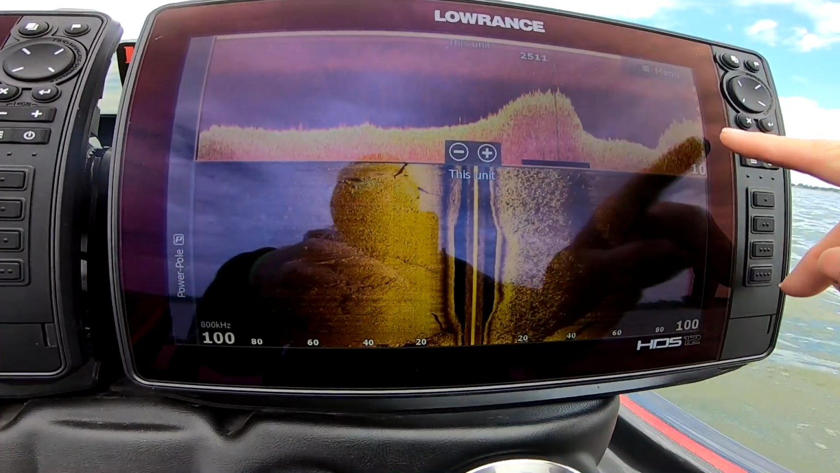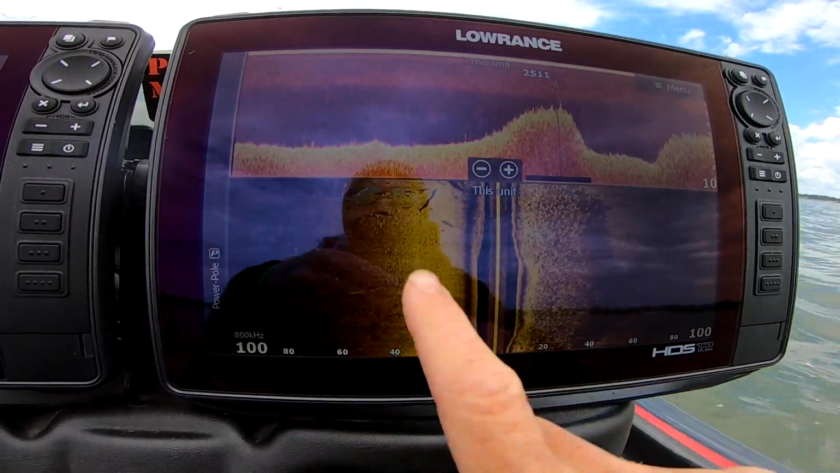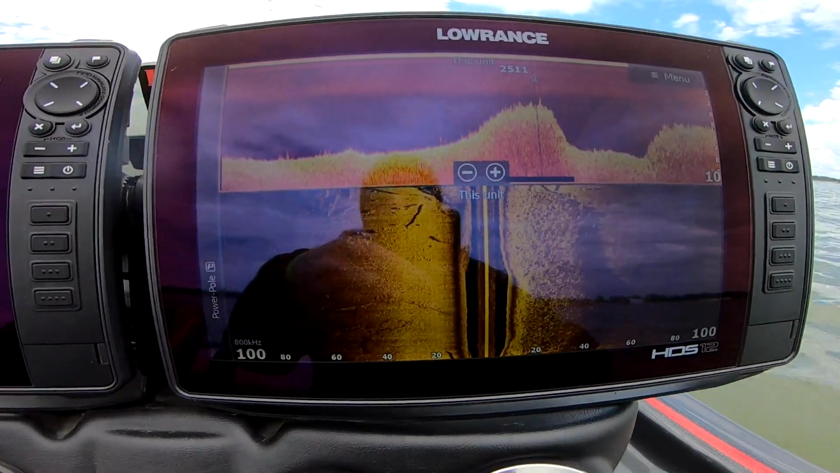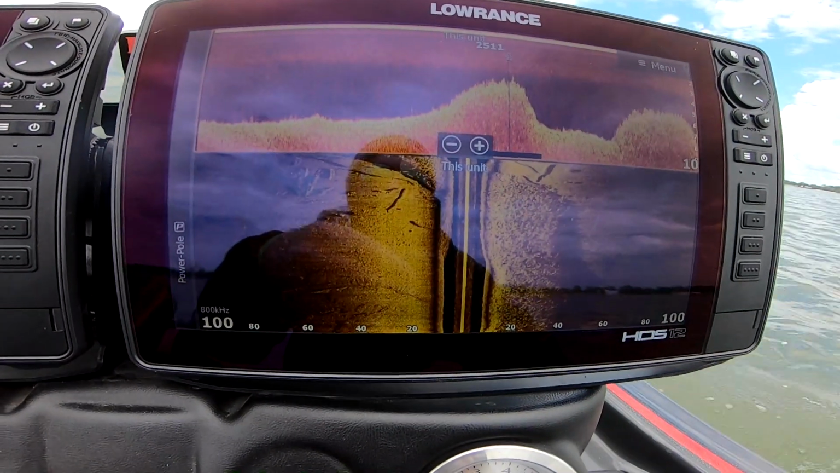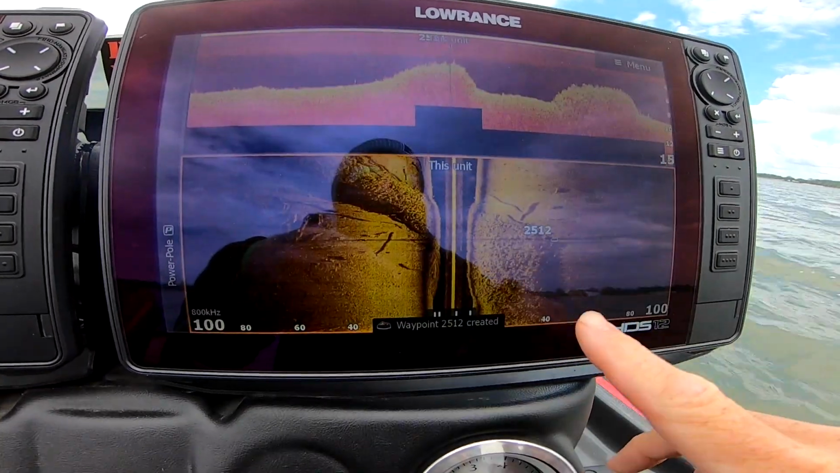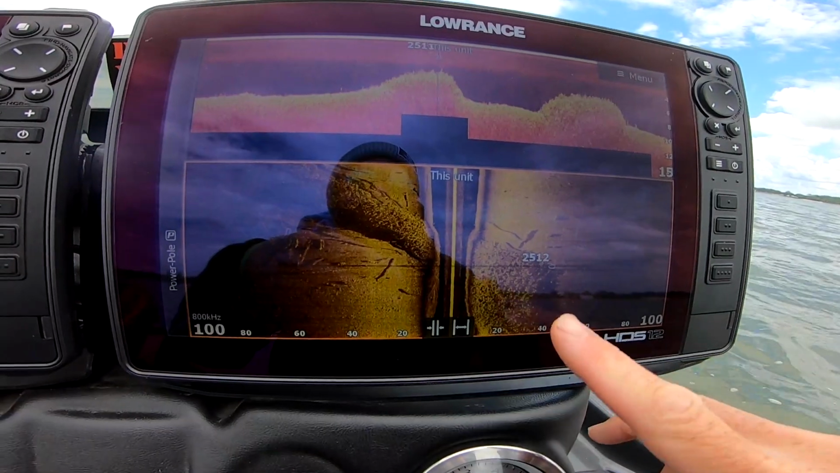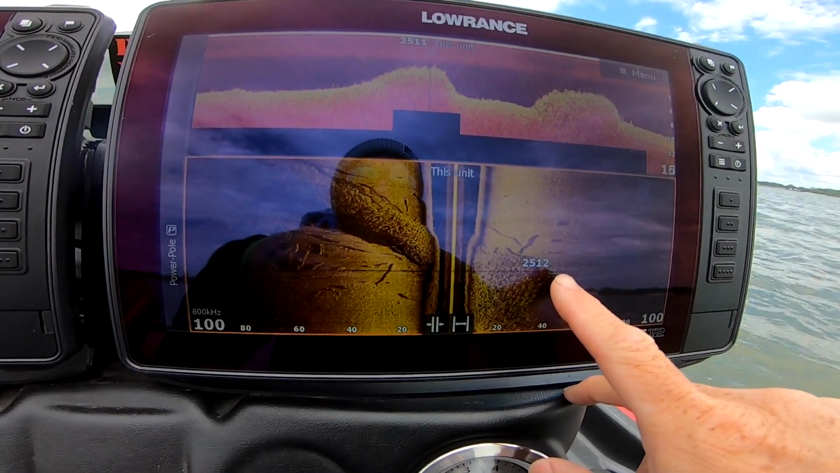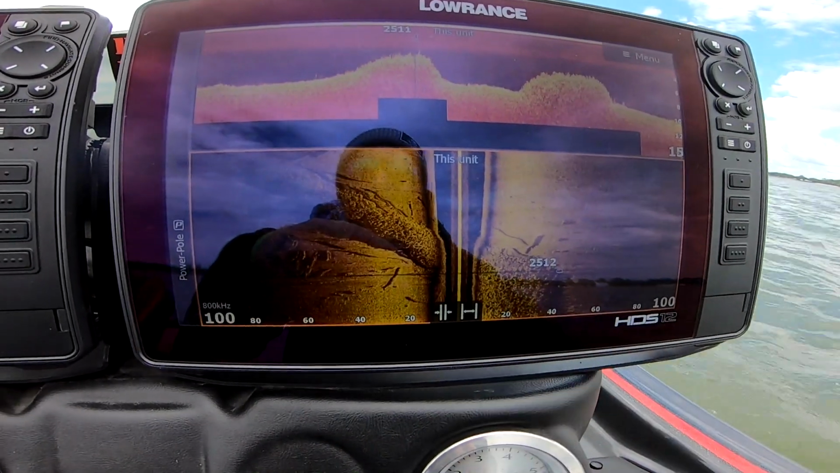You can see there's another hump right here. A bunch of laydowns, a bunch of trees. It looks like logs. And you're gonna wanna mark your point. That way, when I'm done scanning with my side imaging, I know I can set up on this waypoint, and I know that this is gonna be the point of that structure.